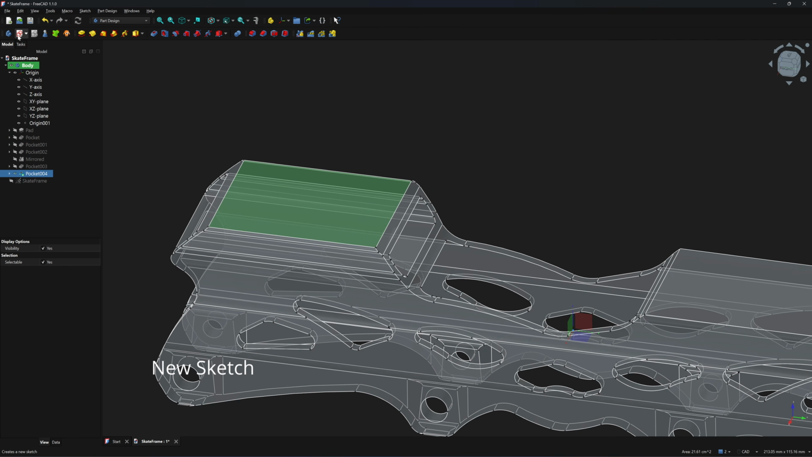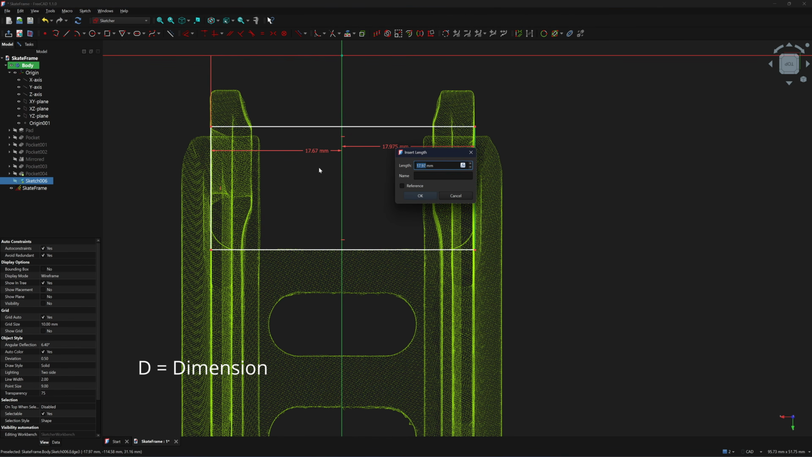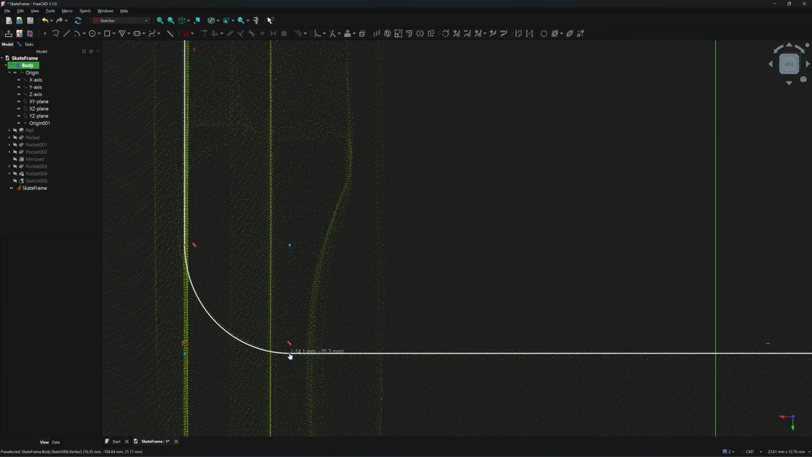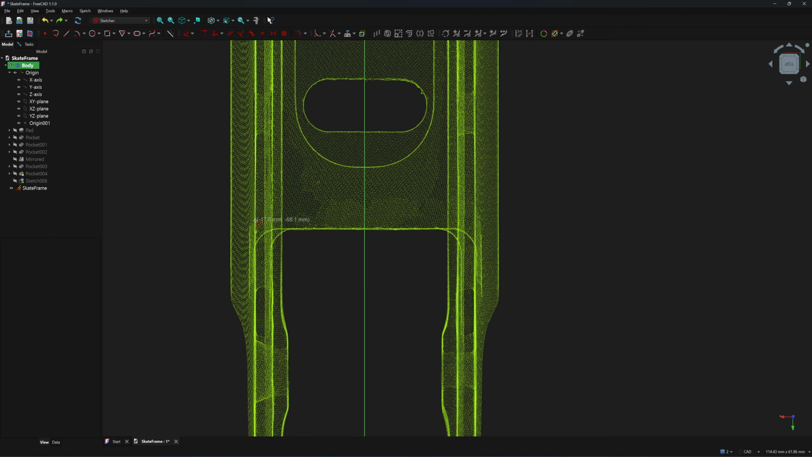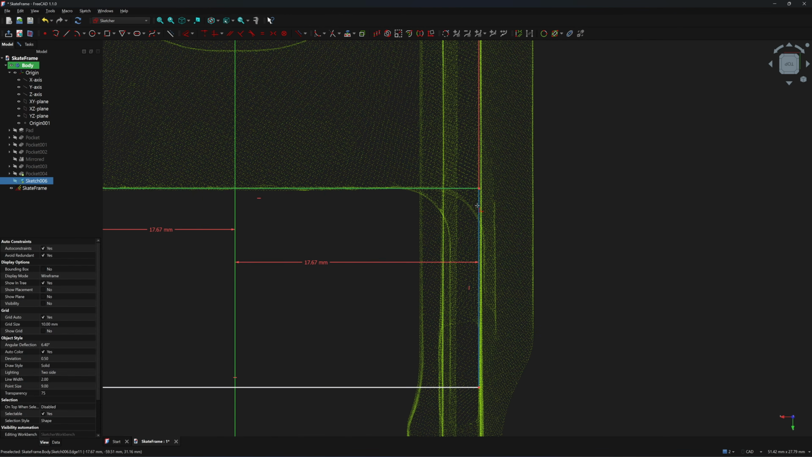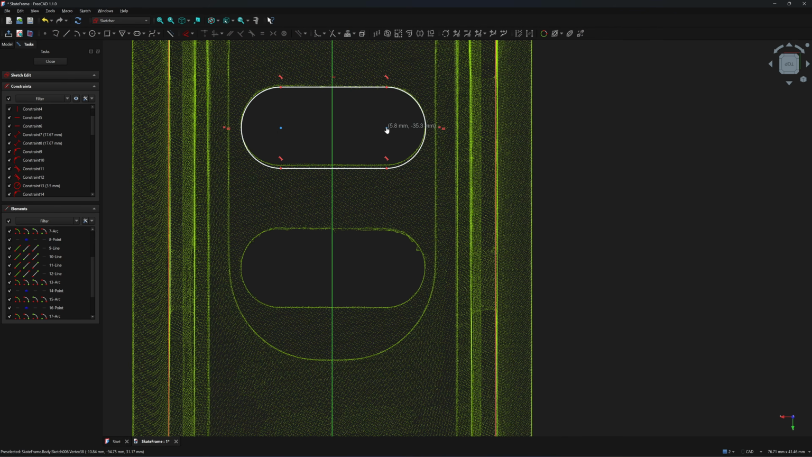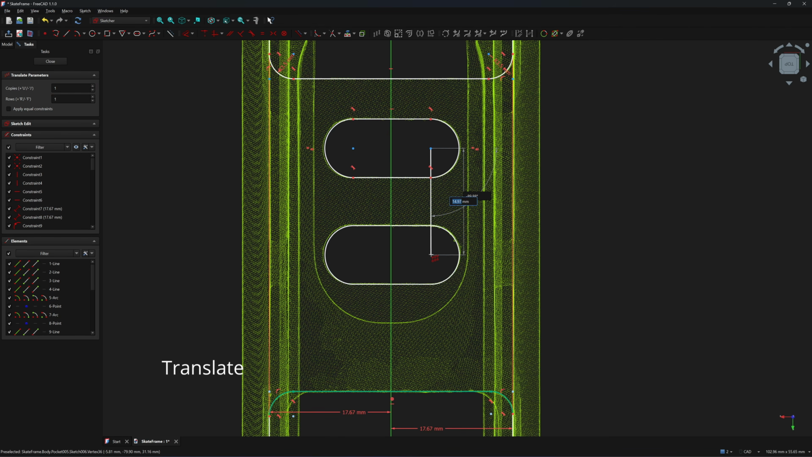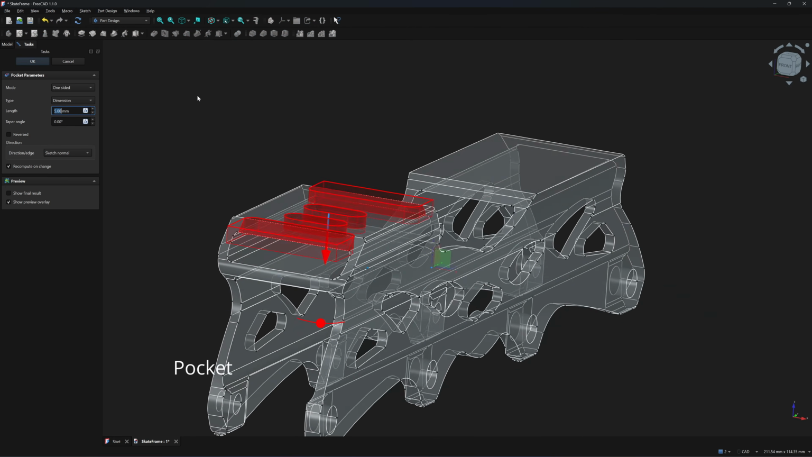Next, I will click on this plane and create a new sketch. This will define the mounting face under the shoes. This exercise involves creating many sketches, and by now you should understand how planes and sketches work. In any CAD software, the principle is the same. You need a plane to create a sketch, and you need a sketch to generate a solid or a surface.